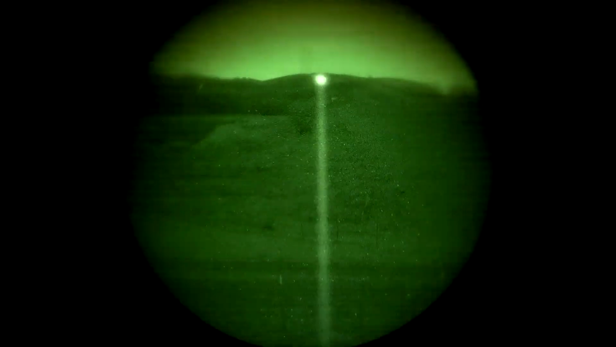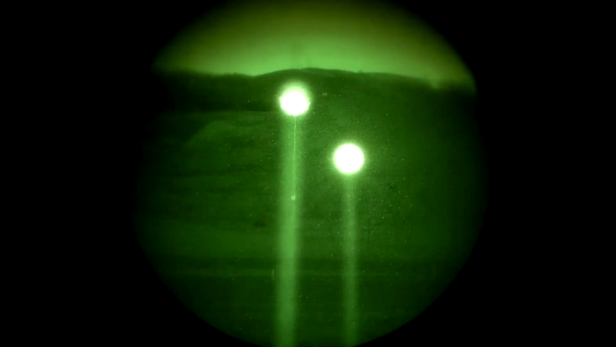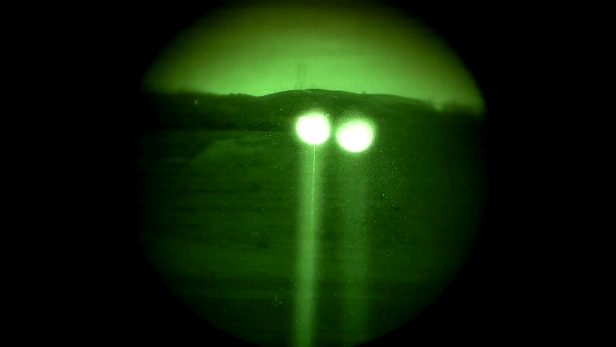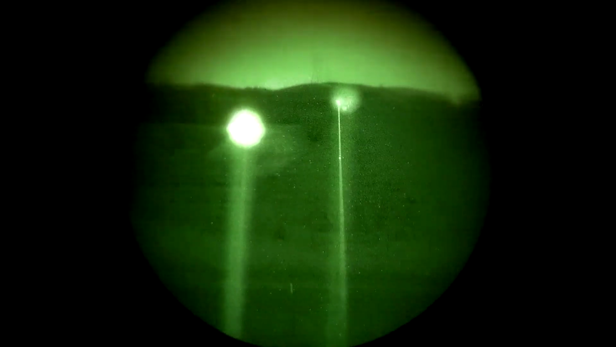Okay, let's compare that to the MAWL long-range illuminator. It's about the same size. Okay, and let's do dual.